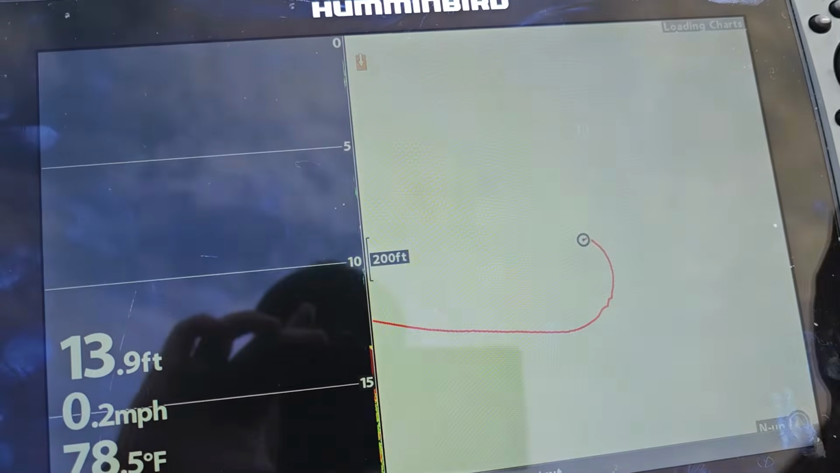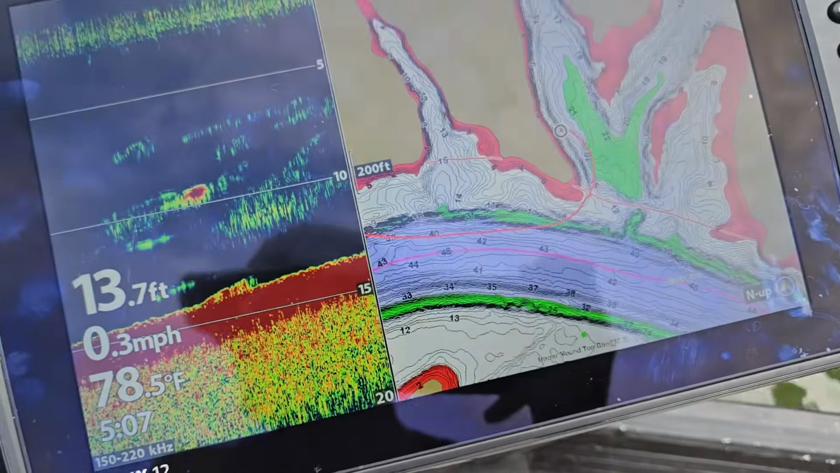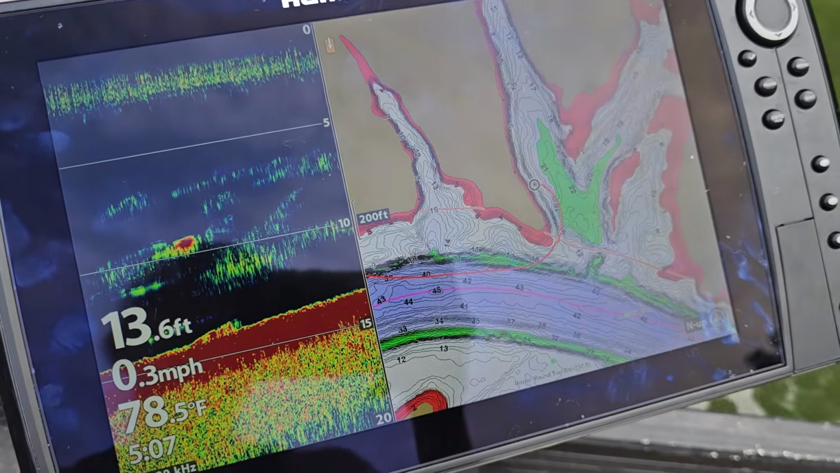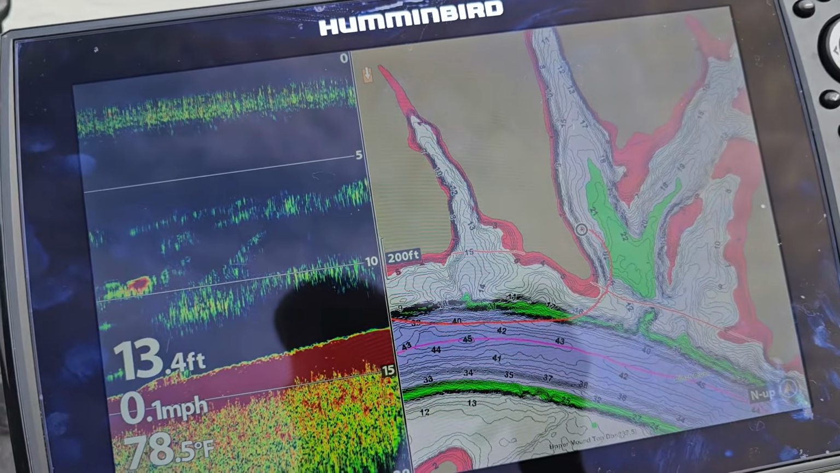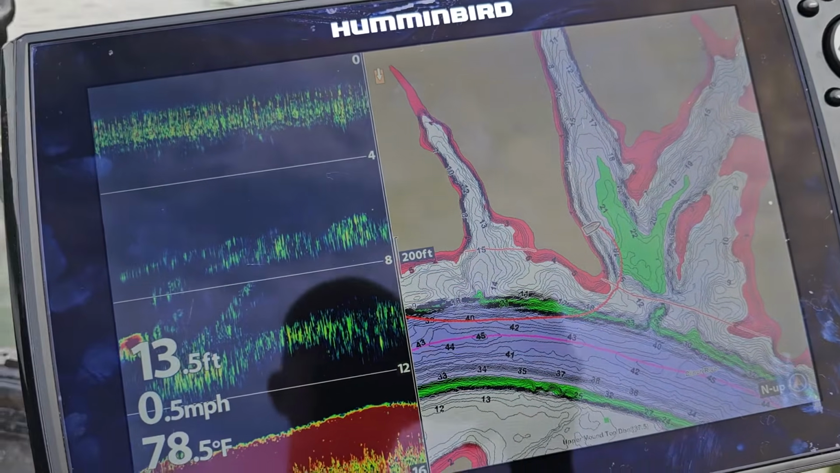It works really well for the Tennessee River lakes, like what I'm in, not super nasty river water. Now, if it gets really nasty, I'll have to bump the sensitivity down and fiddle with it a little bit.